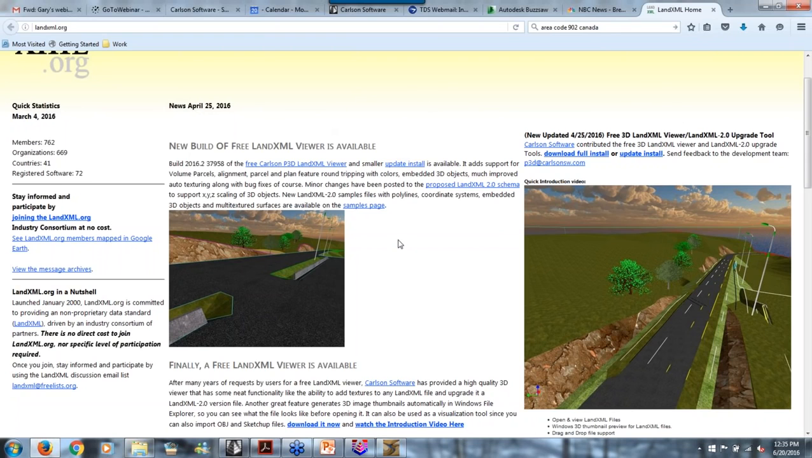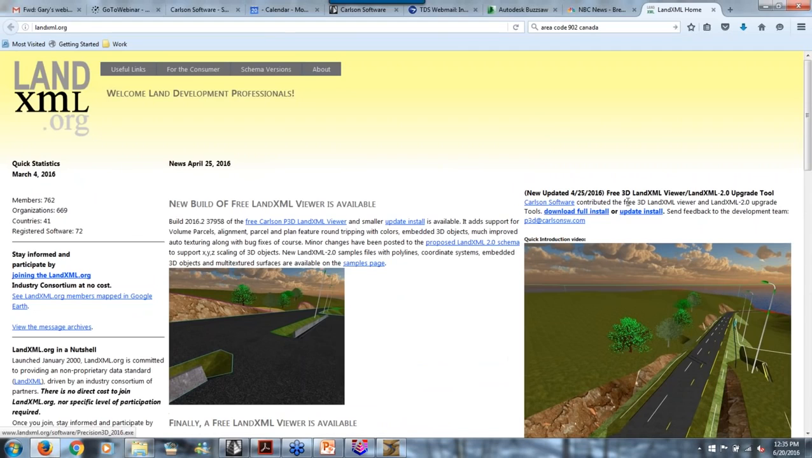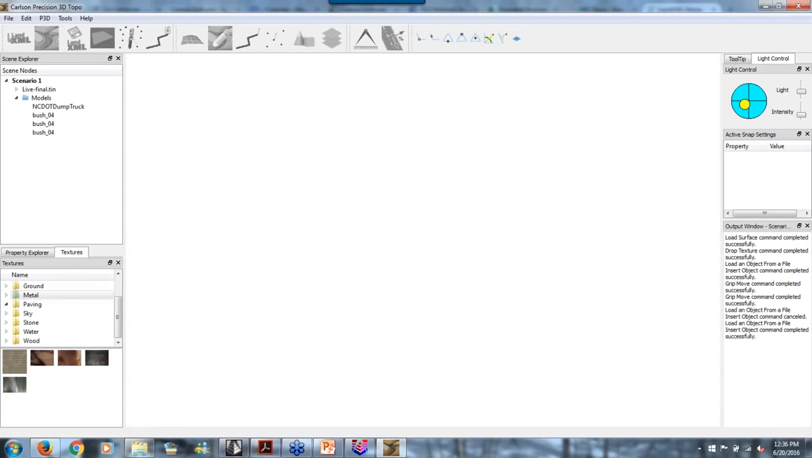On this website, you can read all about LandXML and how awesome it is and how it's getting better, but you can also get this free viewer, the LandXML viewer. P3D, Precision 3D, is the full version where I can edit tins. If I say I want to edit a tin and I pick an area, it'll light up the tin, and I can add break lines and swap faces and all that kind of stuff.